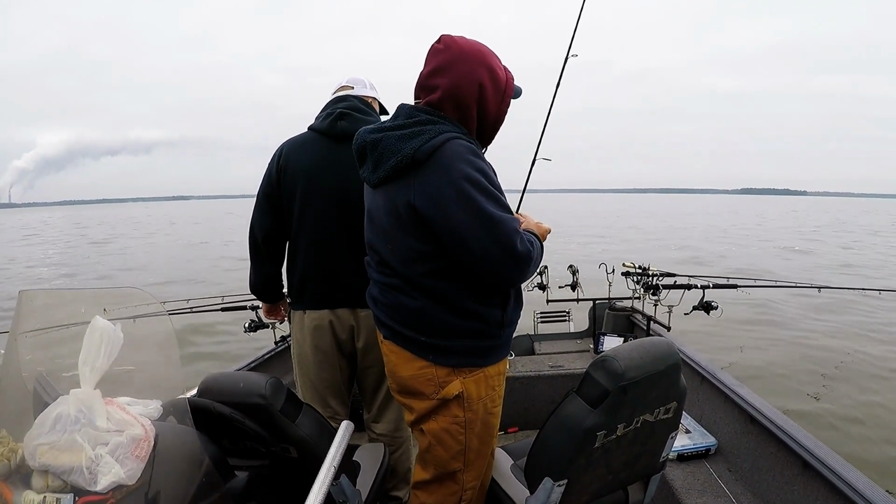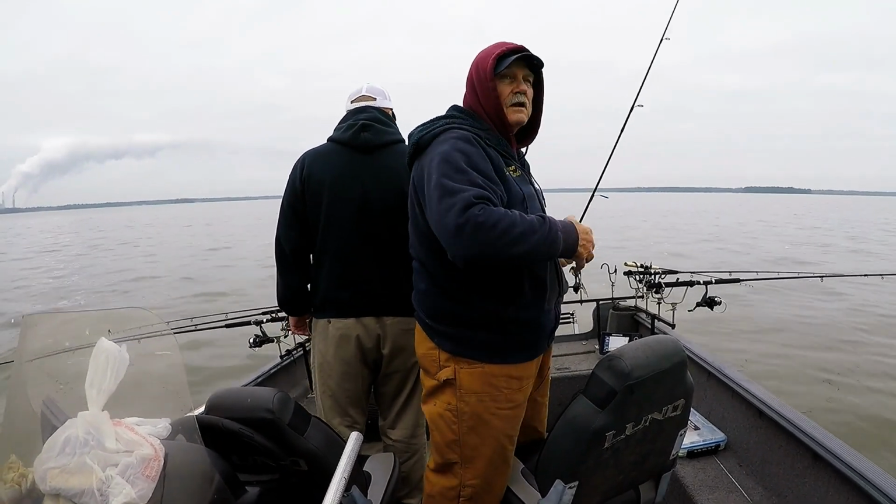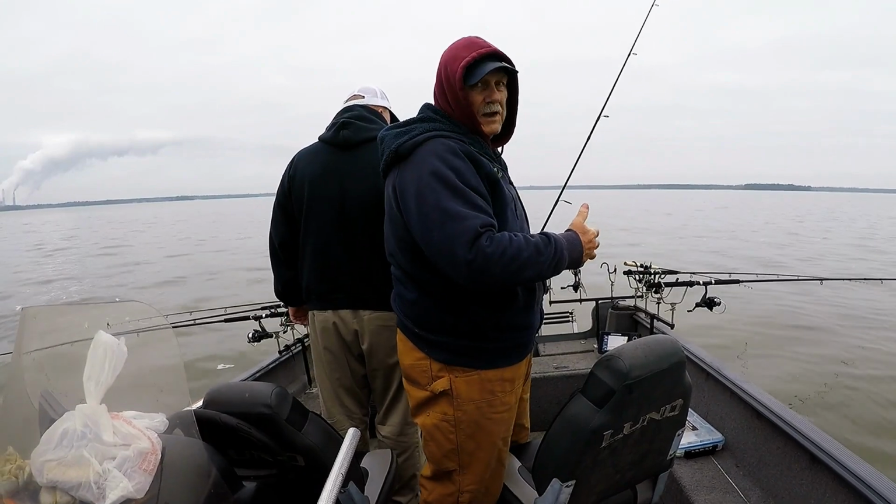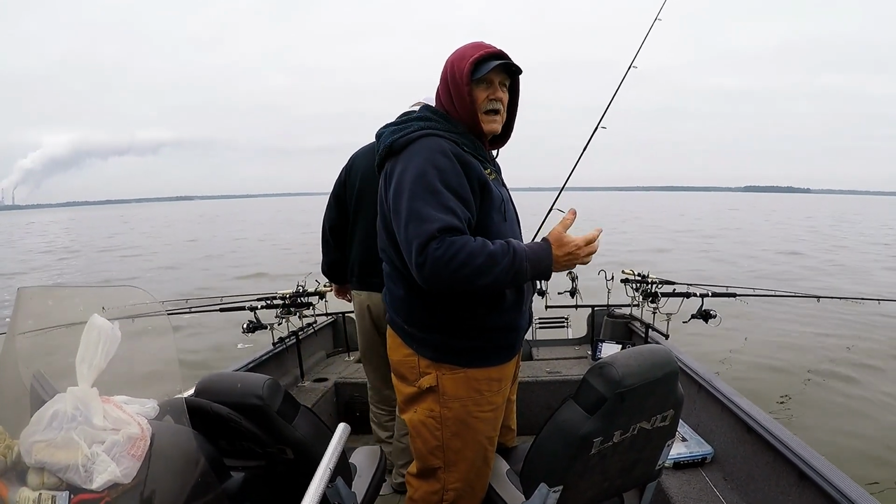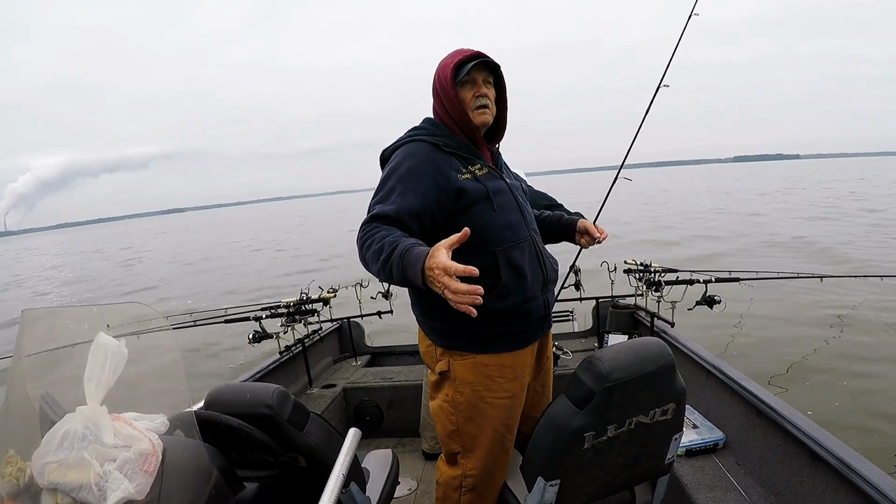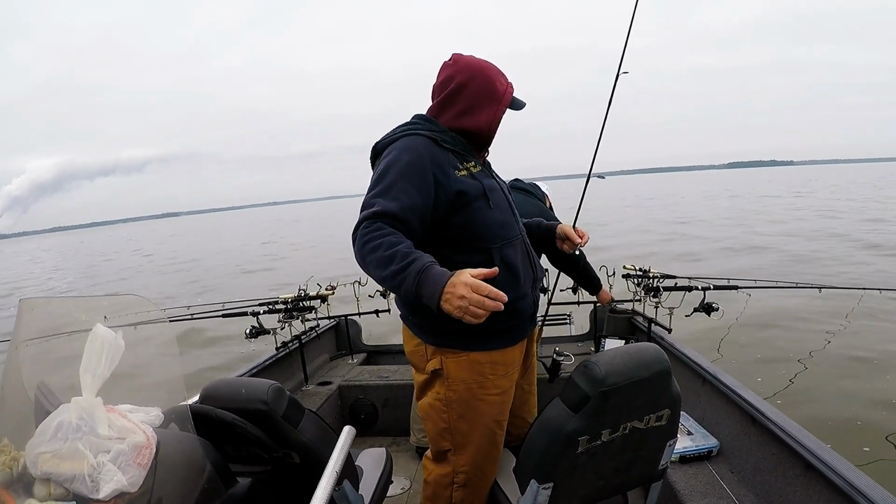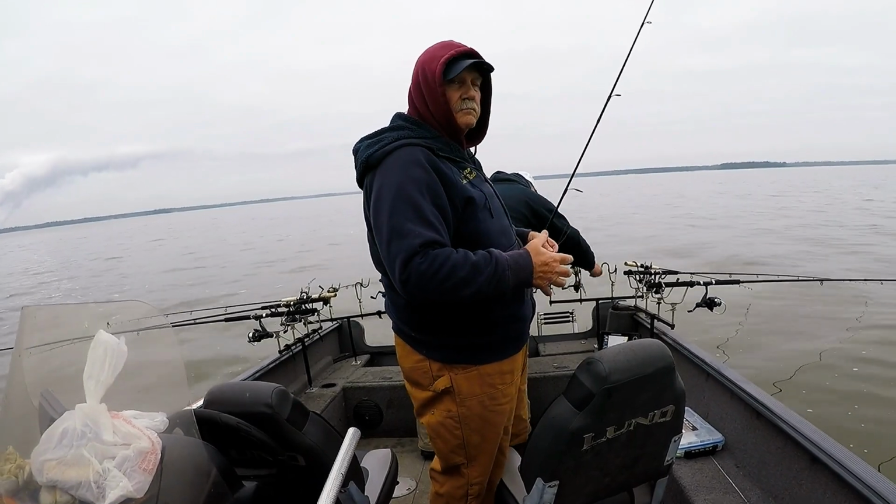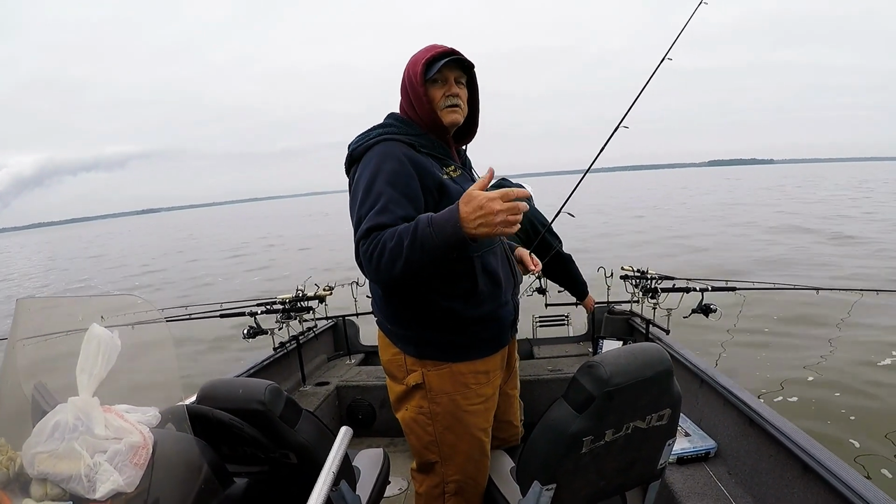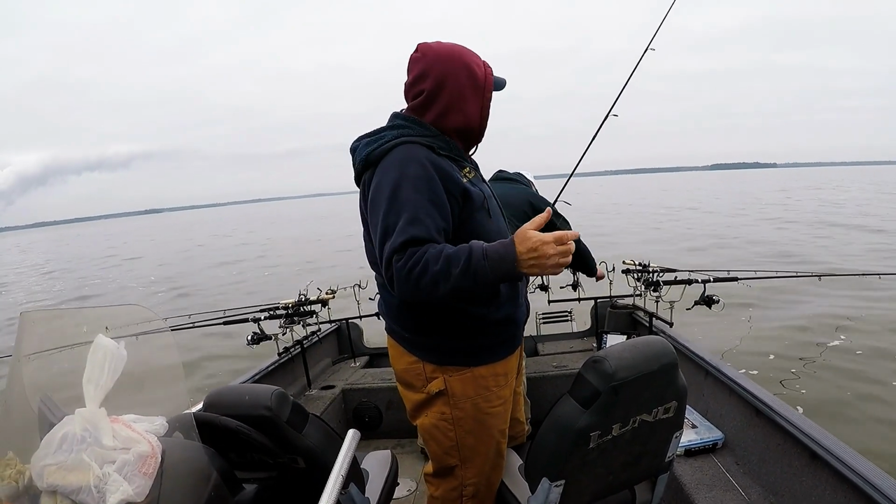But we're out here in the middle of the lake in this deep water channel, and we're after the bait. Where you find the bait stacked up, and you heard me say this time of the year, everything goes to the river. Well, the bait stacked up out here on the river, and these crappie are just laying around, just waiting.